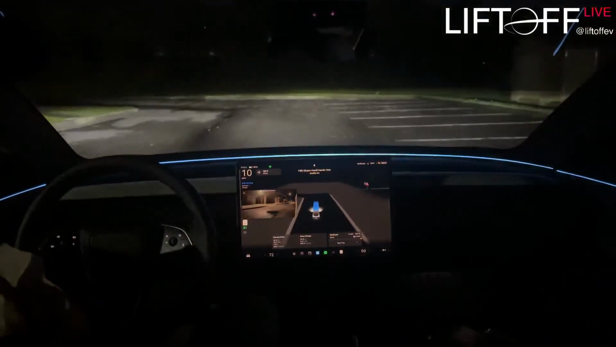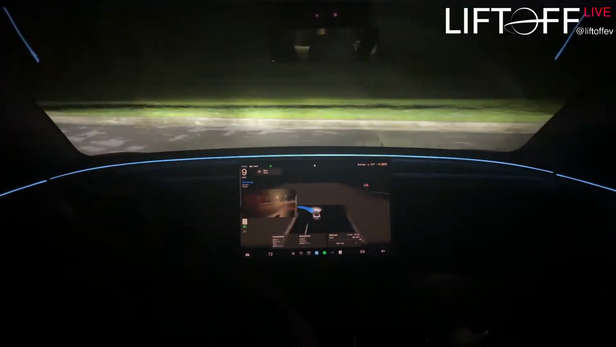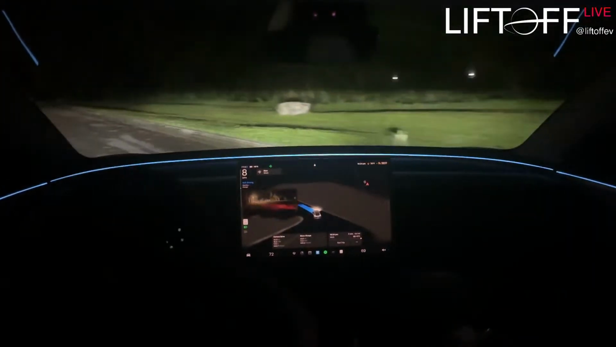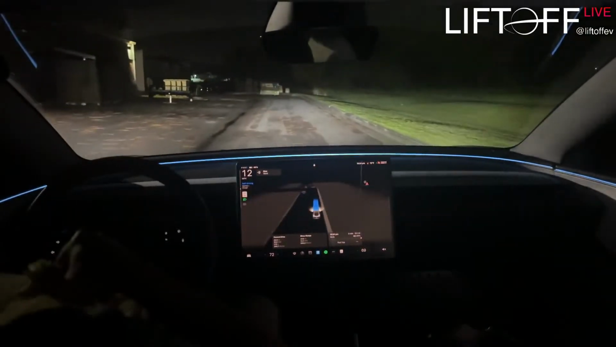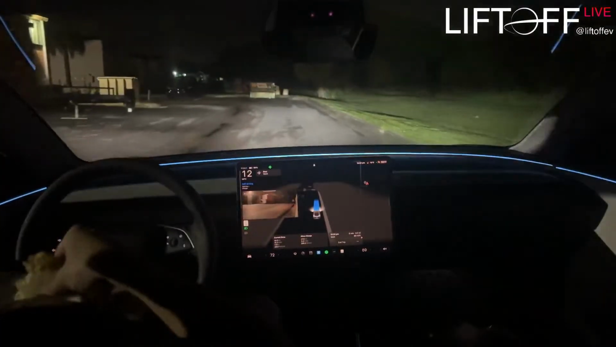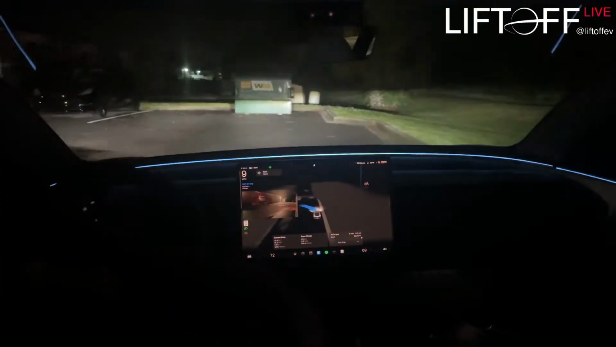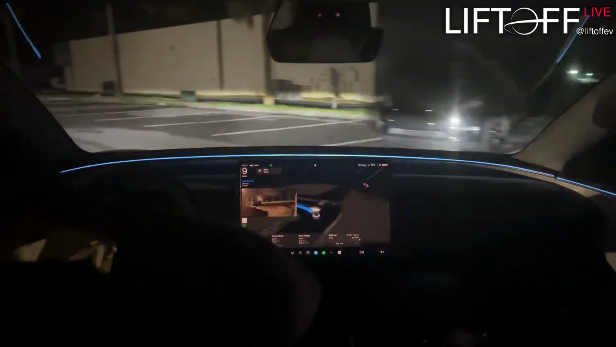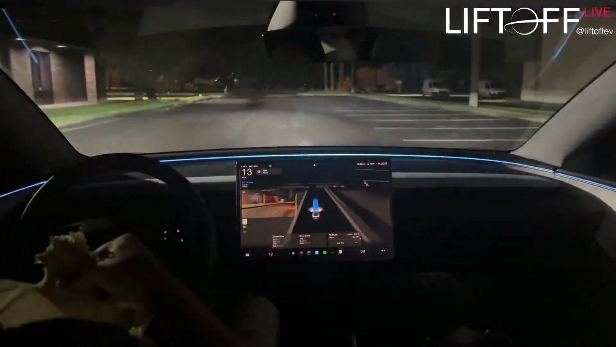Hands-free mode on. Here's our third lap.